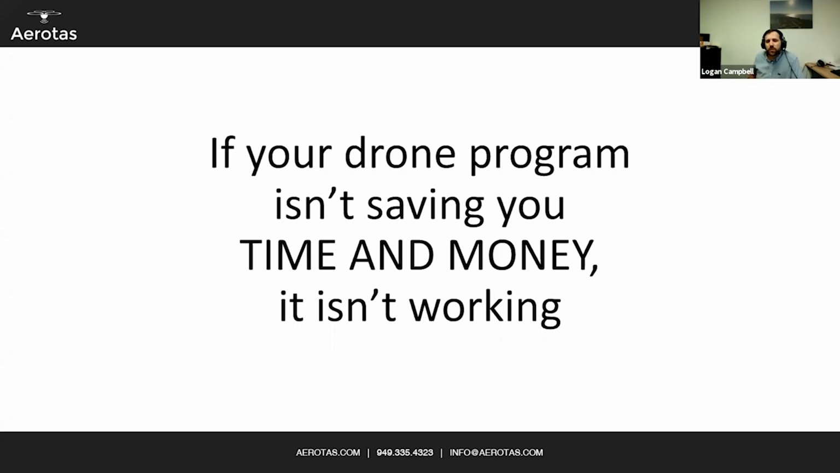And that's what all these workflows are going to be about. A lot of our workflows and discussions are about efficiency, not just how do you get the highest quality data, but how do you get the highest quality data in a way that is time effective and cost effective for you.